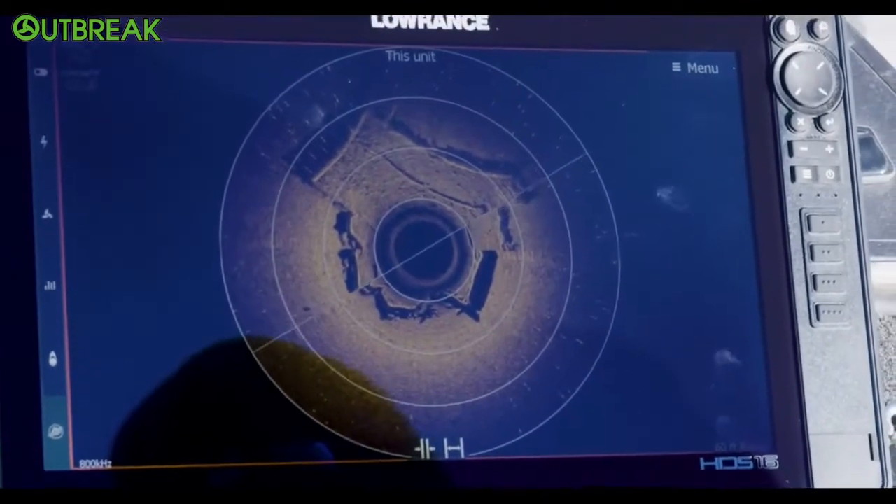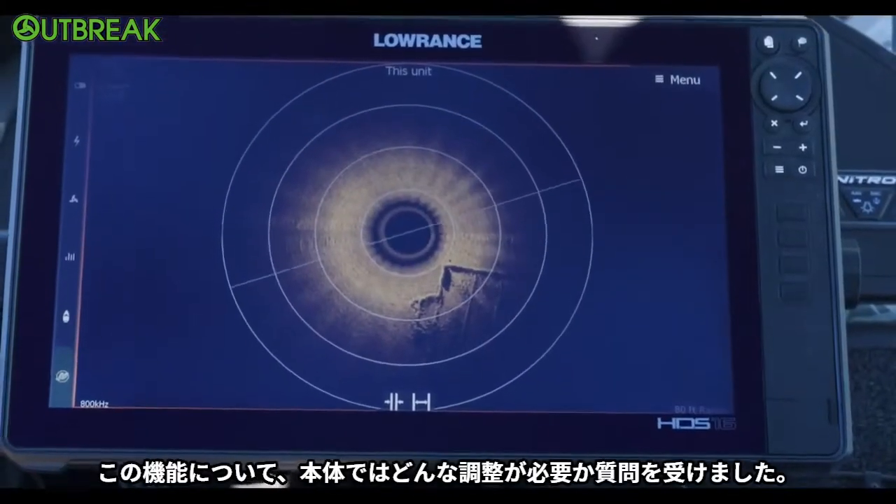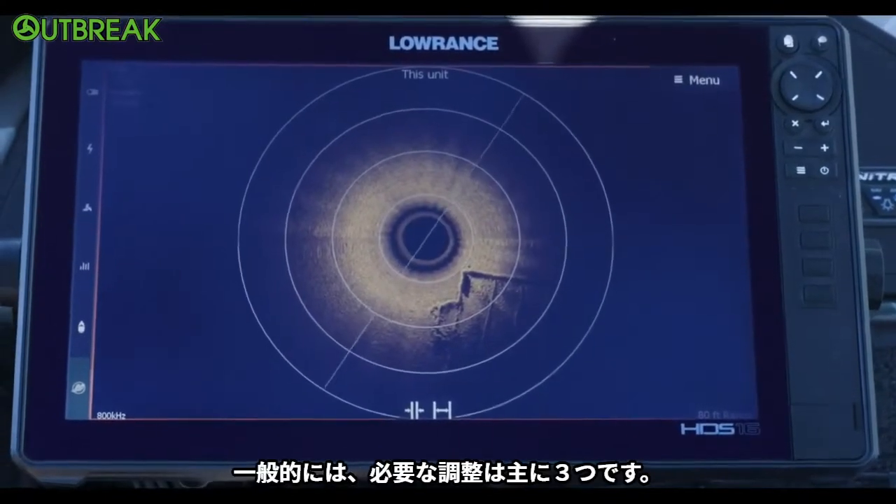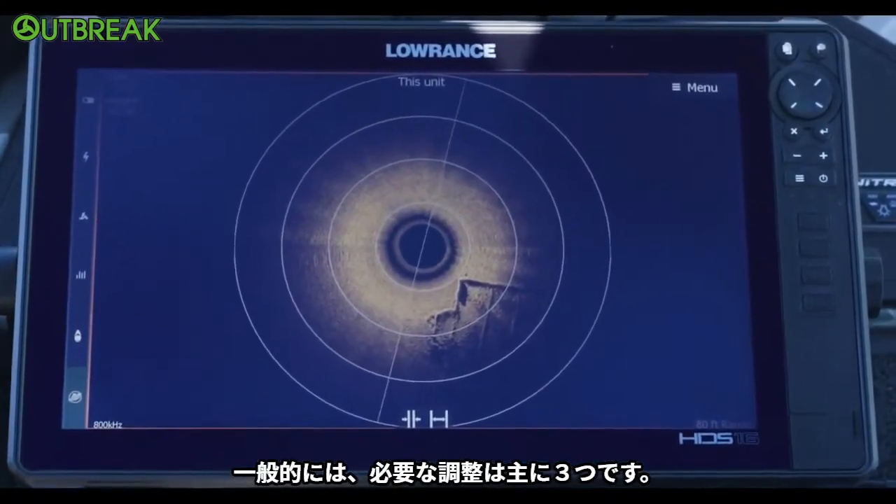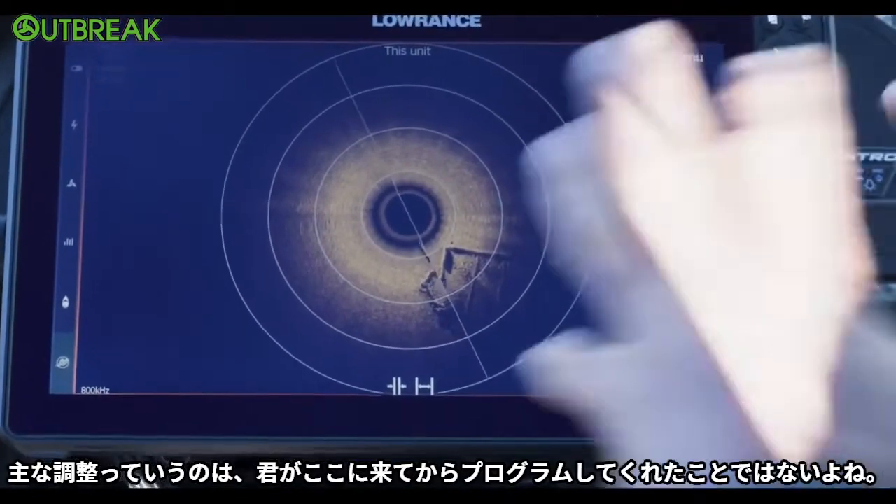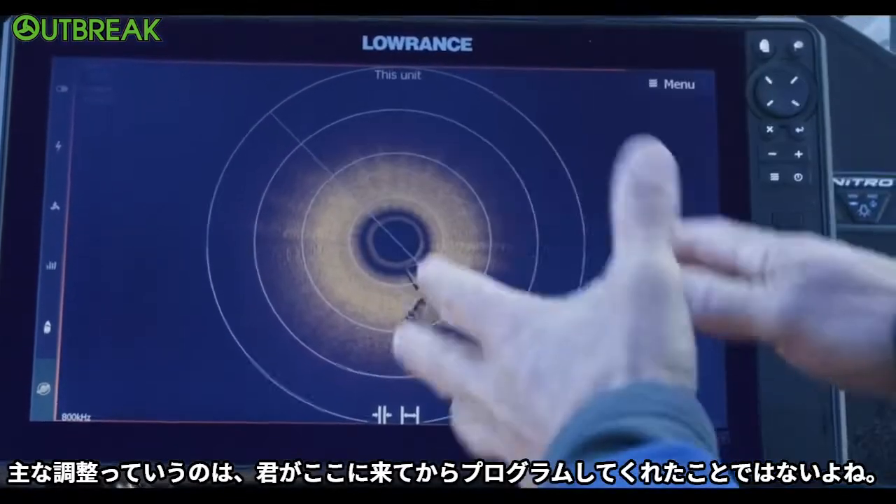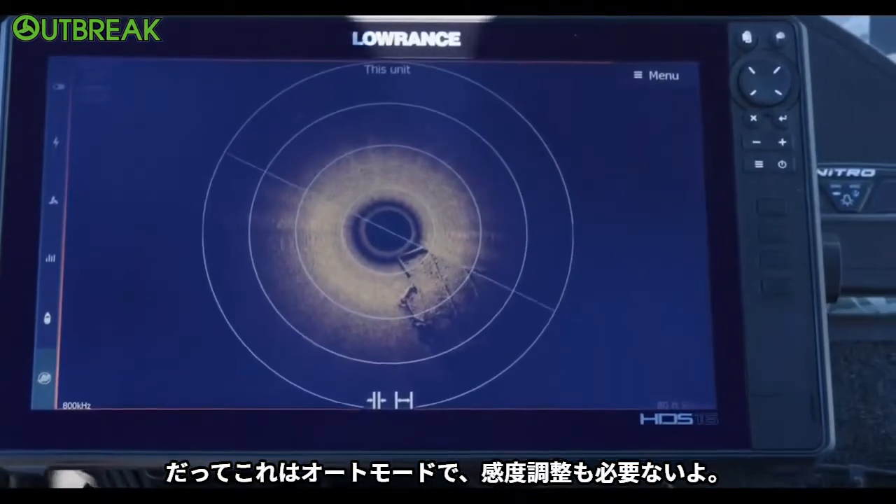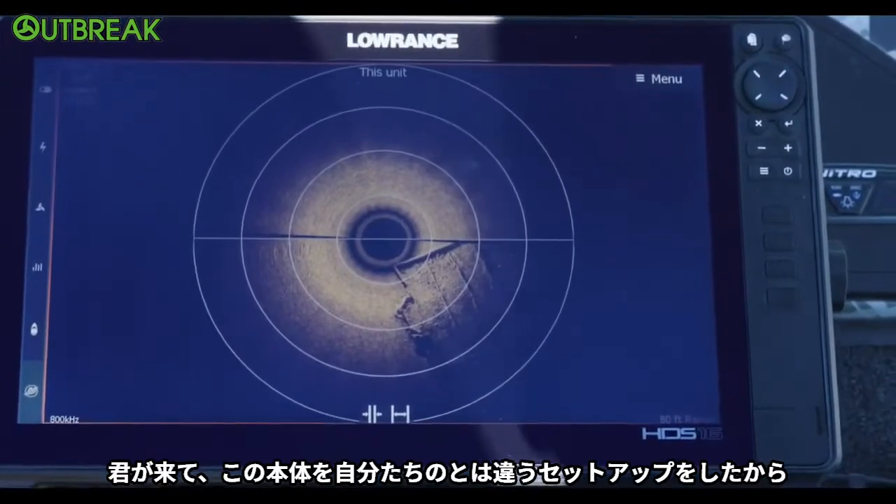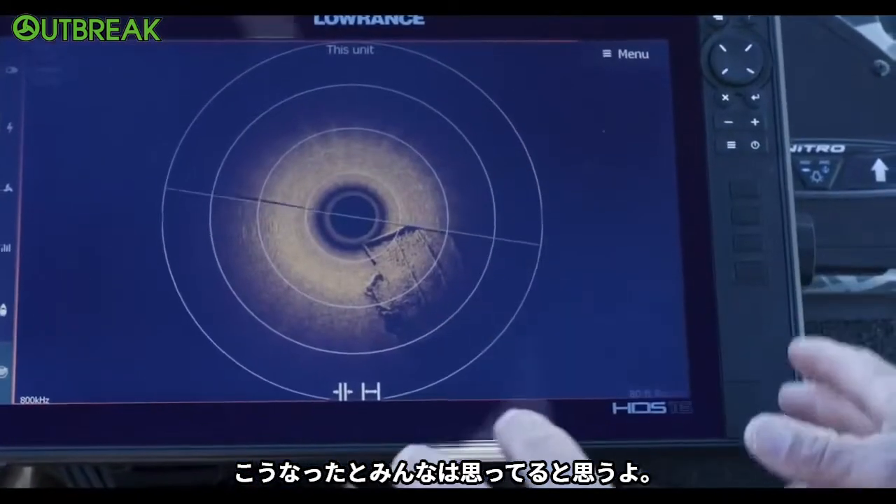That's so cool. All right, so one of the things we get asked about is what adjustments need to be made on these units. Now there's three major adjustments for most people. For you, there's only two, because I'm pretty sure you're... When you say major adjustments, it's not like you came in here and programmed this thing. I mean, this is in auto mode. There's no having to adjust sensitivity. I think a lot of people worry that you come and set my units up different than theirs.